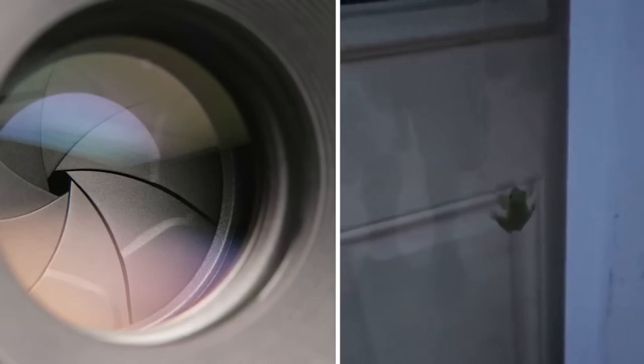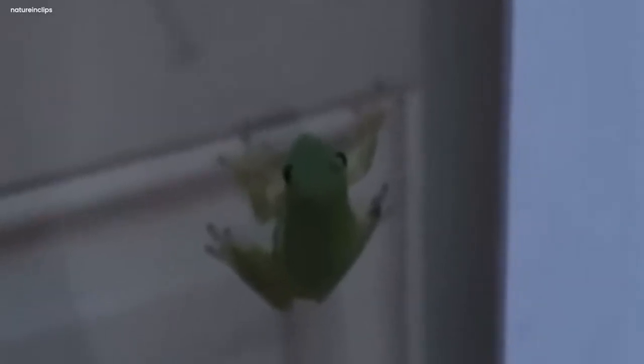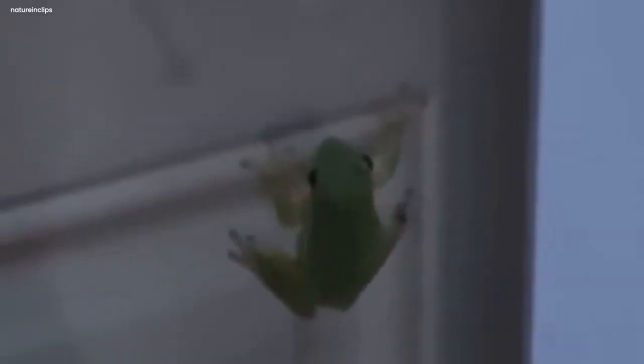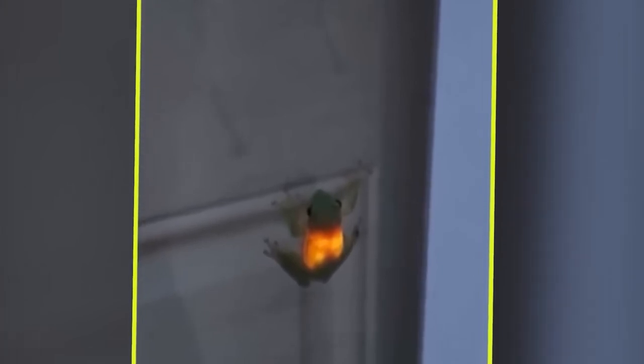This was no normal frog. Its body, which is usually green and brown, was shining brightly. It looked like it had swallowed something very unusual, making its body light up. People had all sorts of ideas about why this frog was so strange. Some thought it had eaten something weird, while others wondered if it was born this way. But no one had a definite answer.